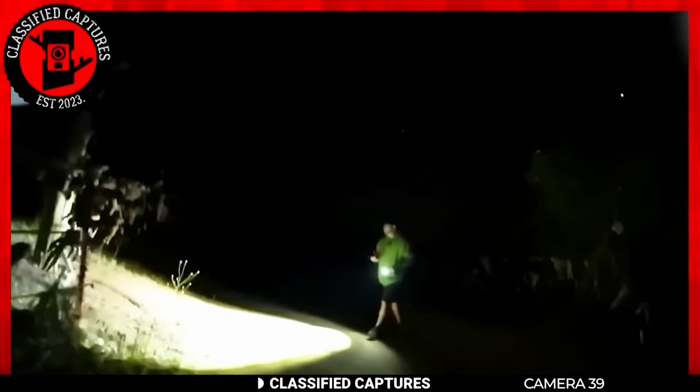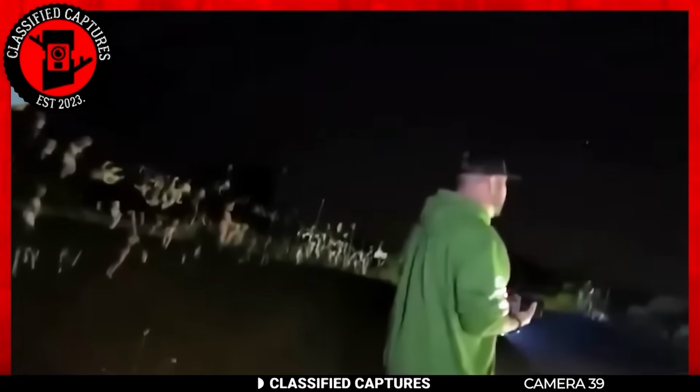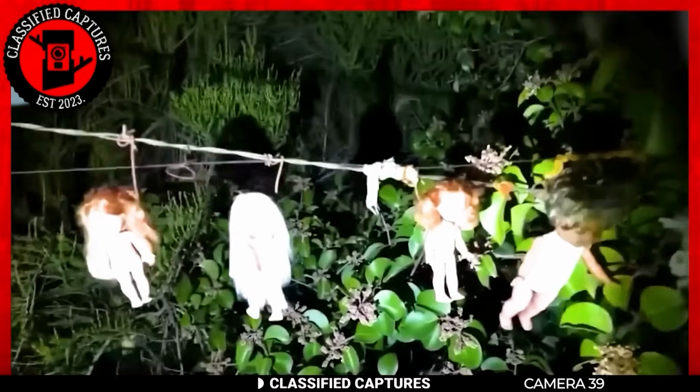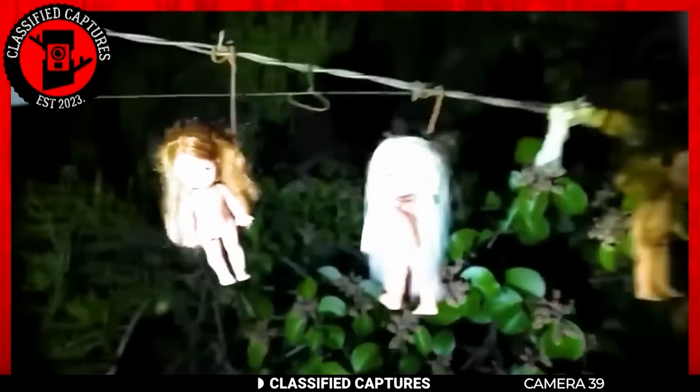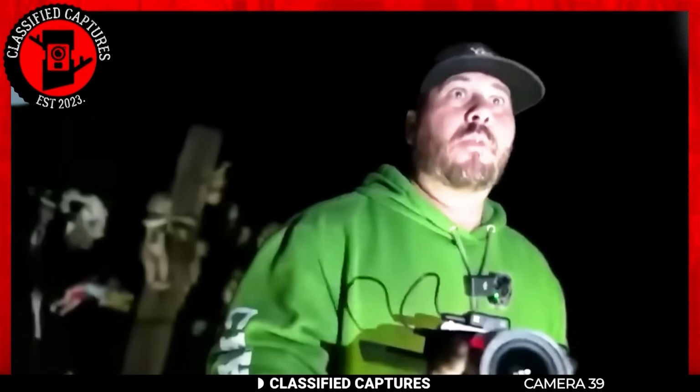If the name doesn't already give it away, the vicinity is filled with numerous dolls, some hanging, others dismantled or even destroyed. A few are caught in the fences along the road. Unfazed by his findings, he continues his investigations. Myths surrounding these dolls suggested they house evil spirits or perhaps even demons.